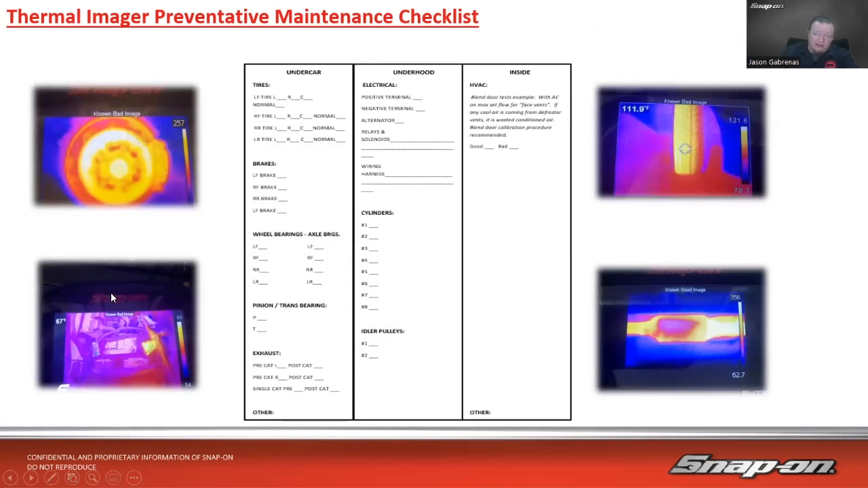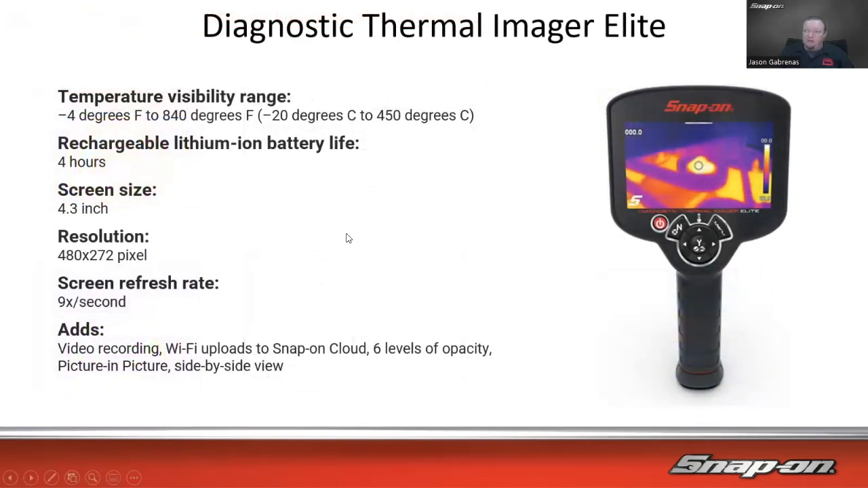If we have a digital vehicle inspection like we have with our Shop Key Manager system, which I'm going to show you in a minute, you could take pictures with their tablet or other capable device, and it attaches it to the vehicle inspection report as well, the multipoint inspection. So the Diagnostic Thermal Imager Elite, which is our flagship thermal imaging tool, will upload to the Snap-on Cloud for free as well. So that's how we can take and share some of these pictures, and I'll show you what it looks like in a minute.